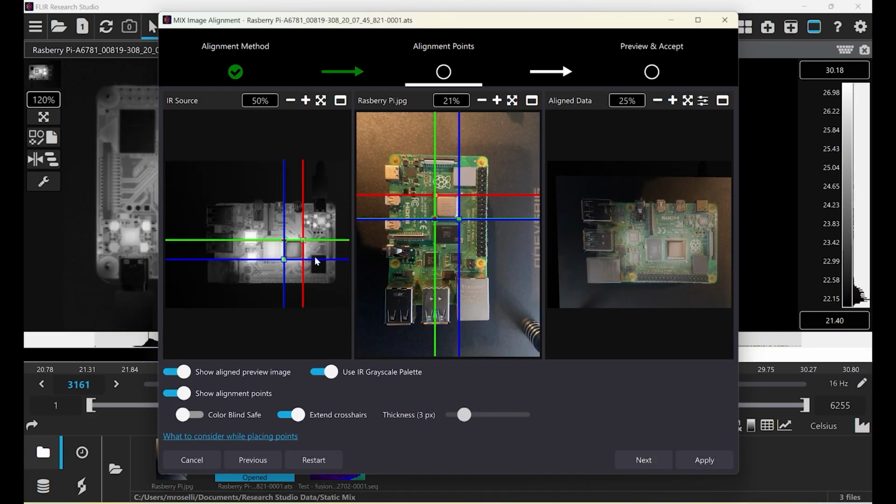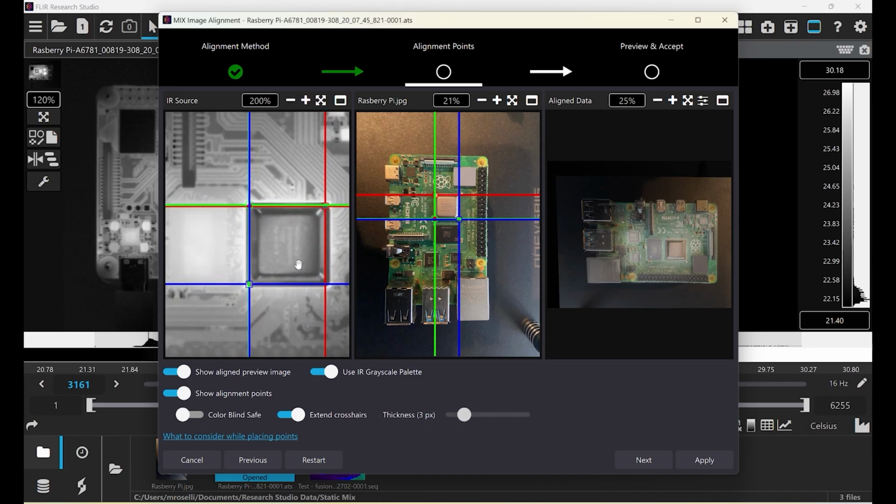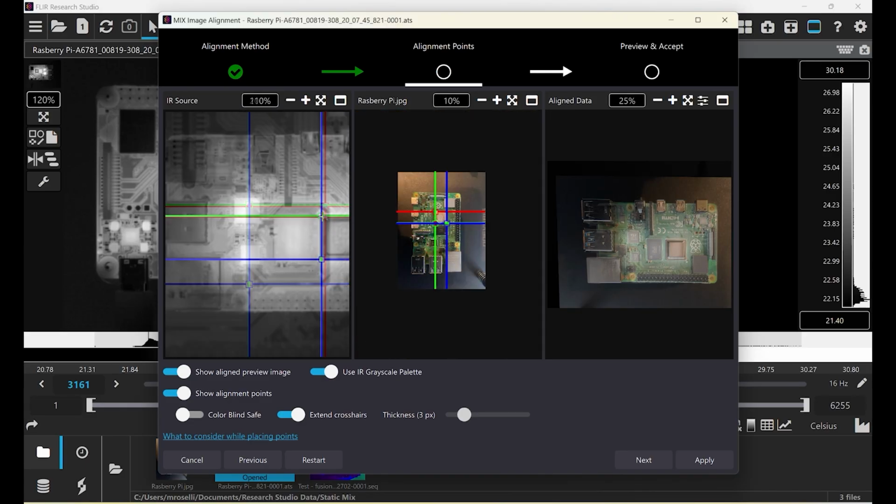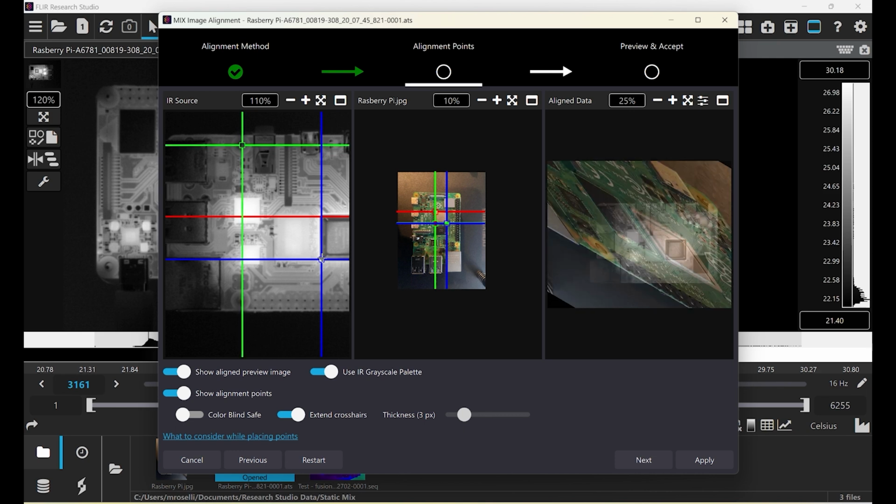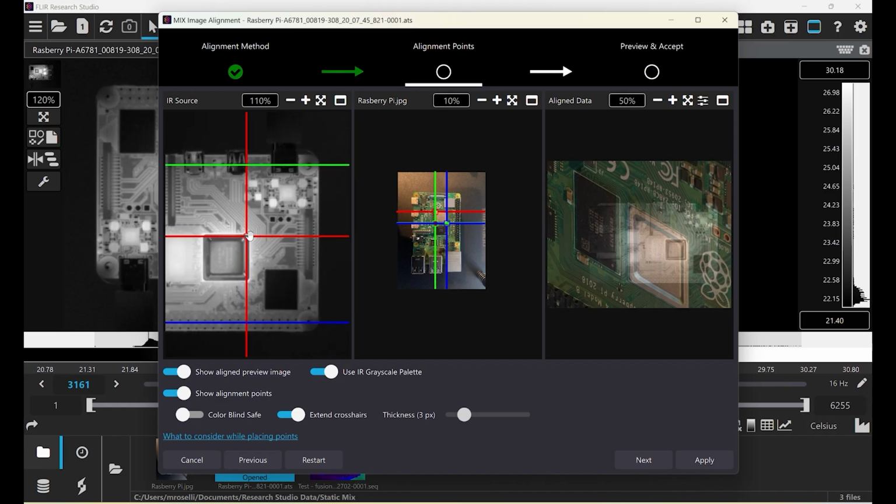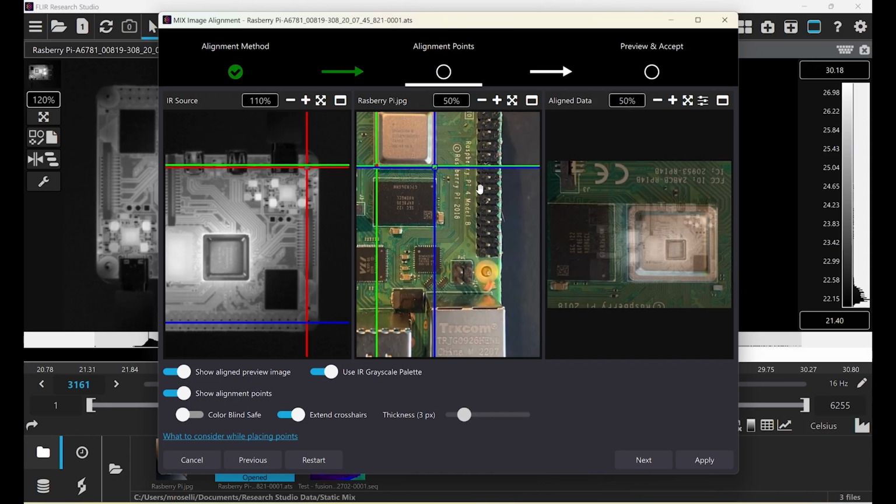Here you can see prior alignment done to a small IC in the center of the board. For demonstration purposes, I'm going to move those alignment crosshairs to mounting holes on the outside of the PCB. For ease of use, the thickness of the crosshairs can be adjusted. Colorblind safe colors are also available. You can also zoom in for better accuracy.